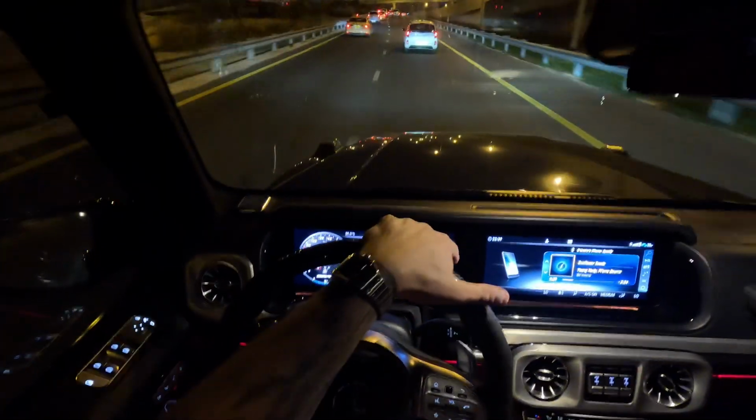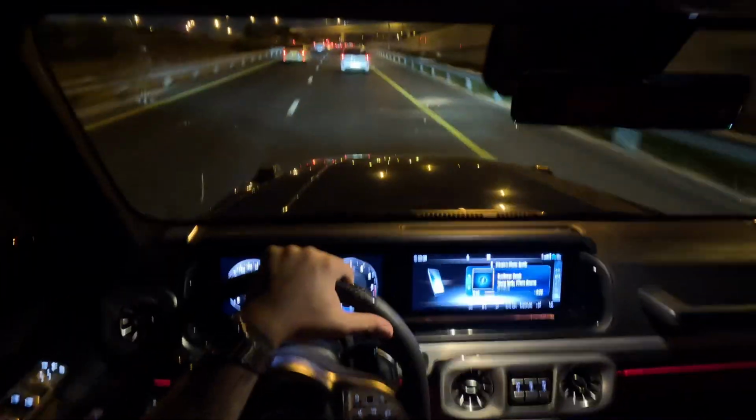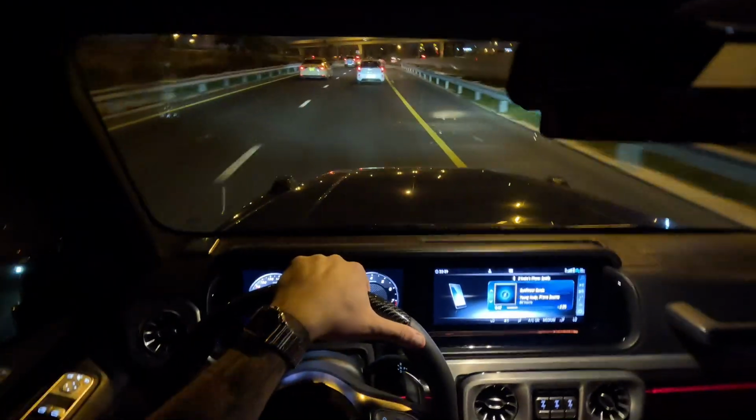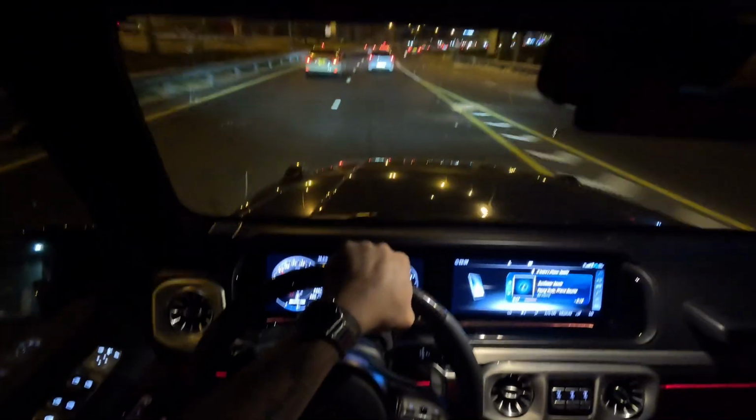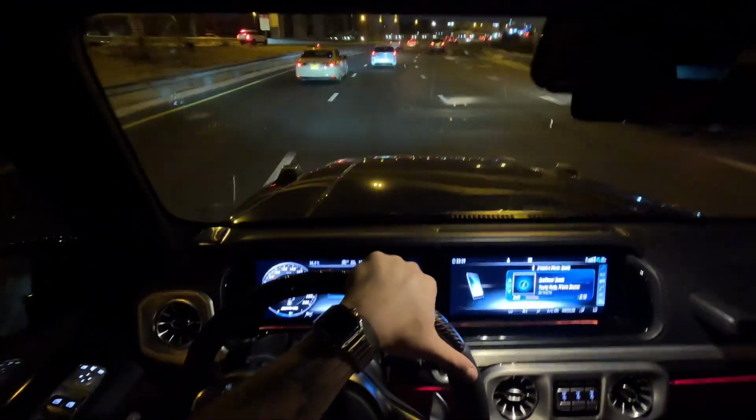Okay, what was I saying? So the features. A car like this, you get a lot of the features and all the cool quirks and fun stuff. But dude, this ride height is insane.